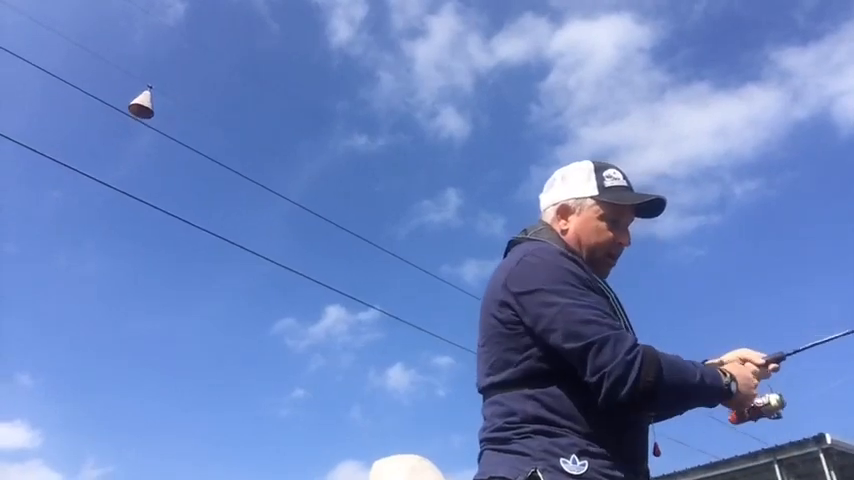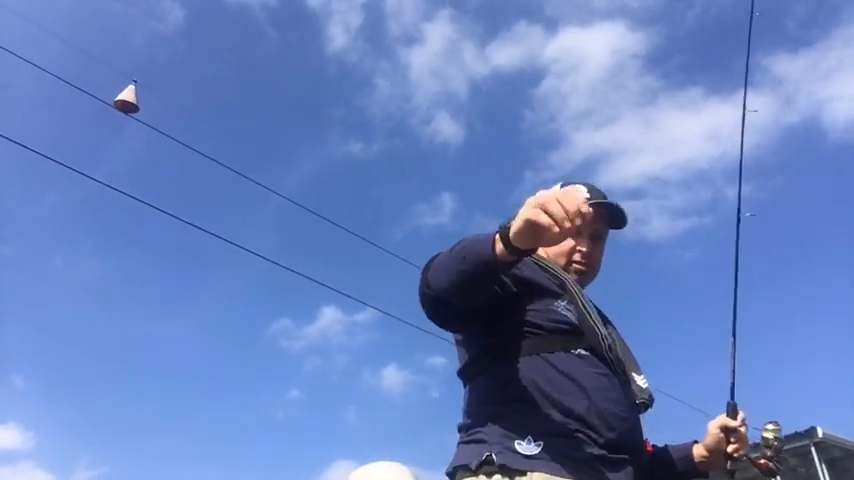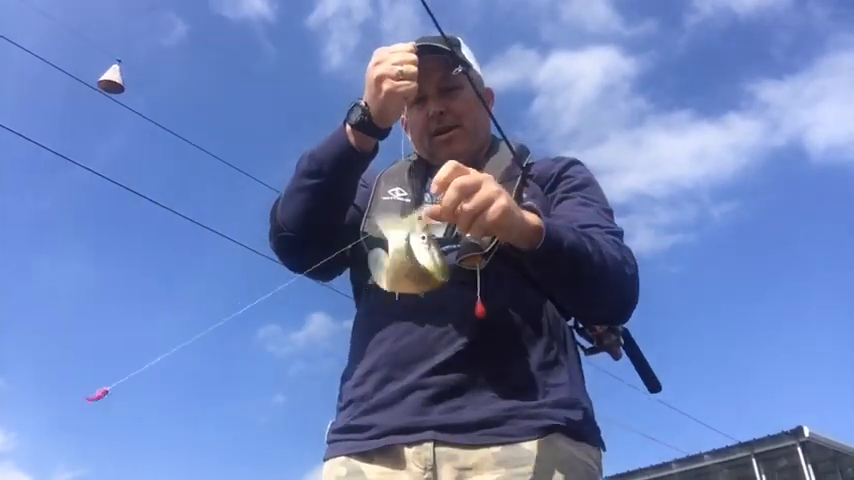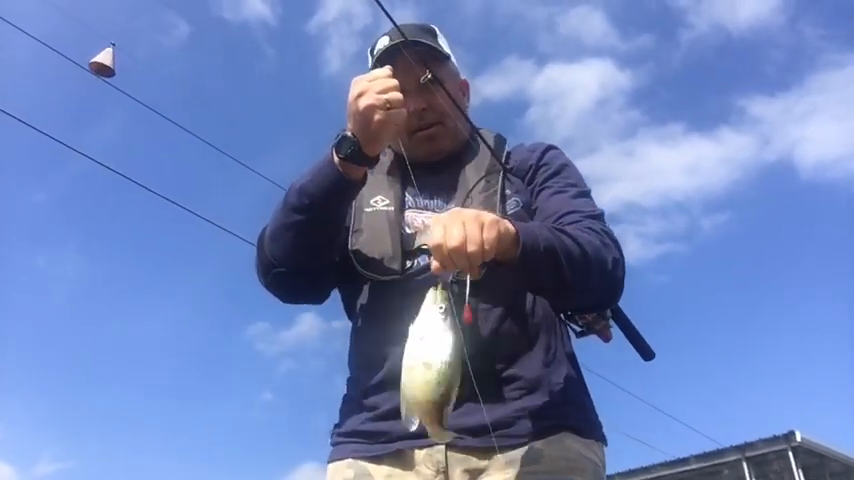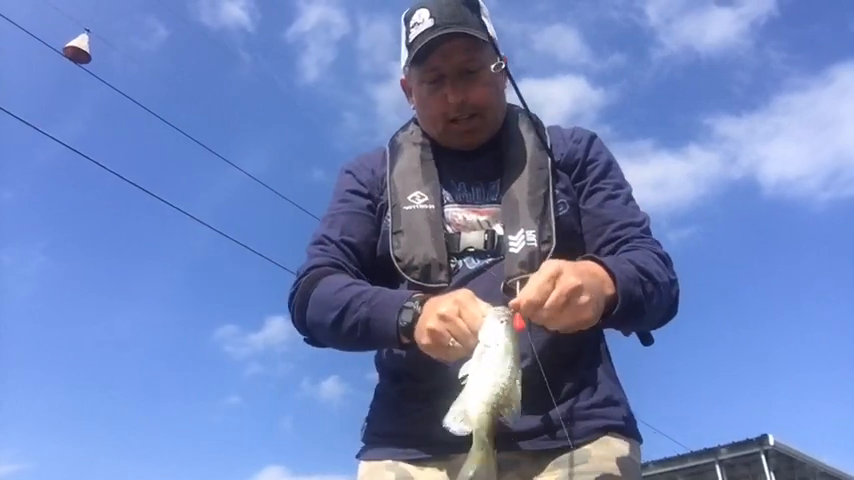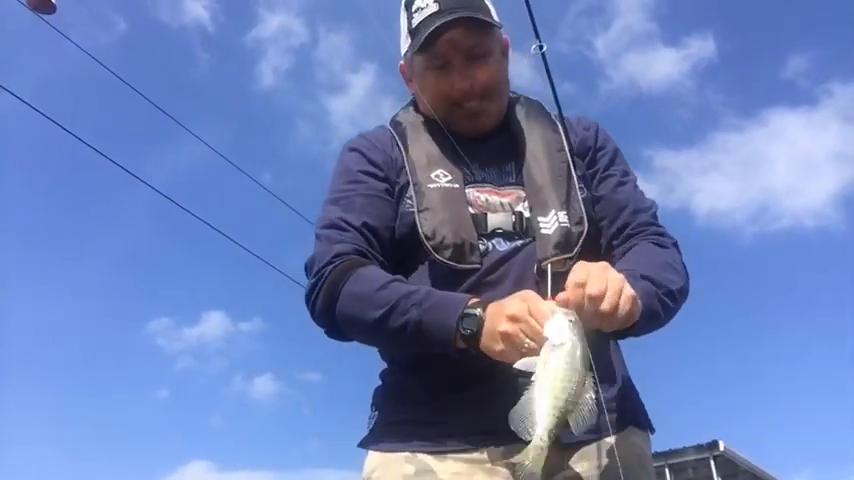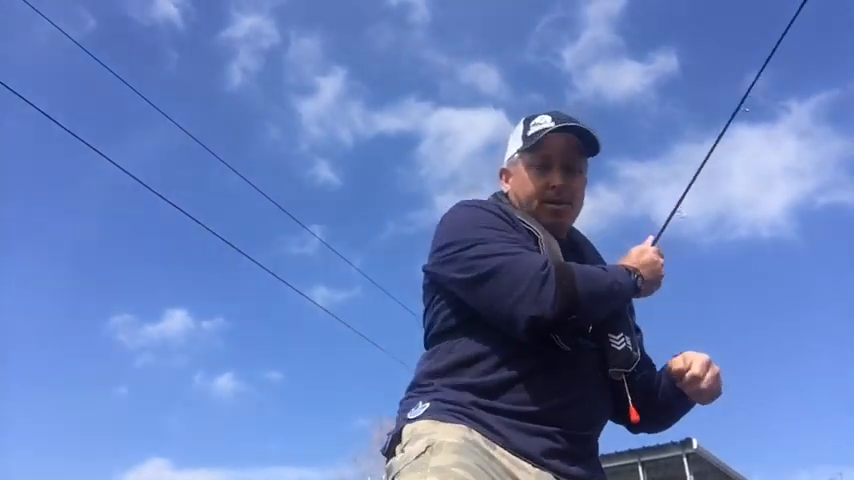Now this is going to work out good. He hit the Buster Brown. Okay, there's your crappie. Now I'm gonna let him go. He's not a big crappie, but these crappie are all kind of mixed in together. I've got some keepers in the live well, and let's see if I can maybe drop down there again.